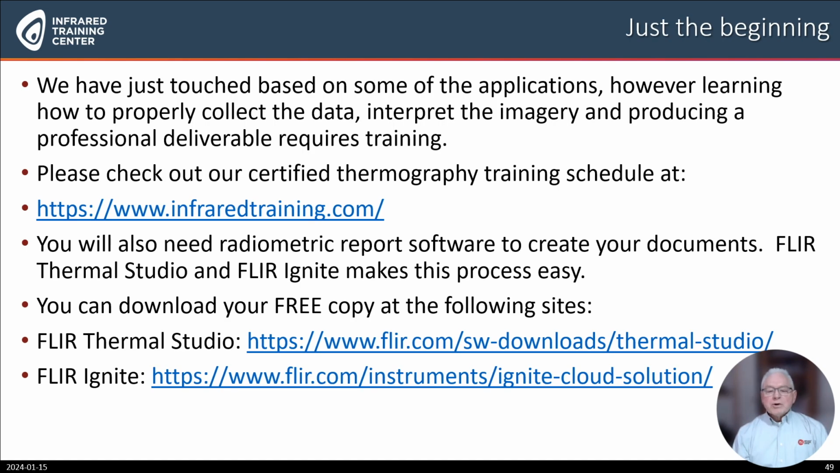It is important to note that today we have just touched base on some of the applications for sUAS thermography. Learning how to properly collect the data, interpret the imagery, and produce a professional deliverable requires training.